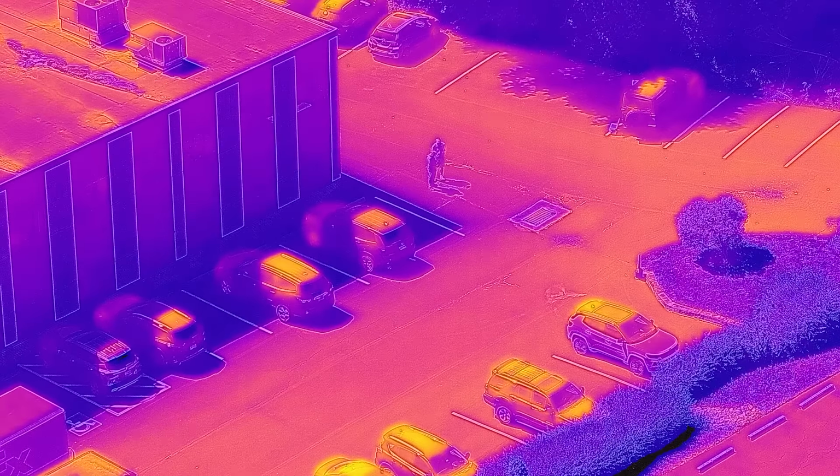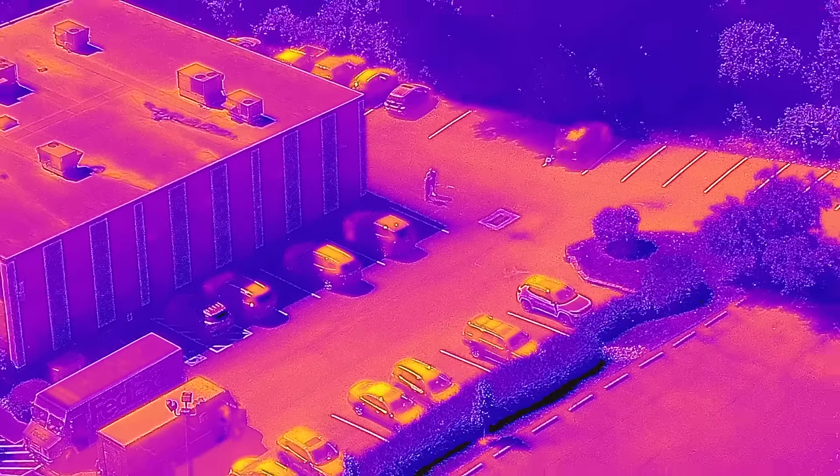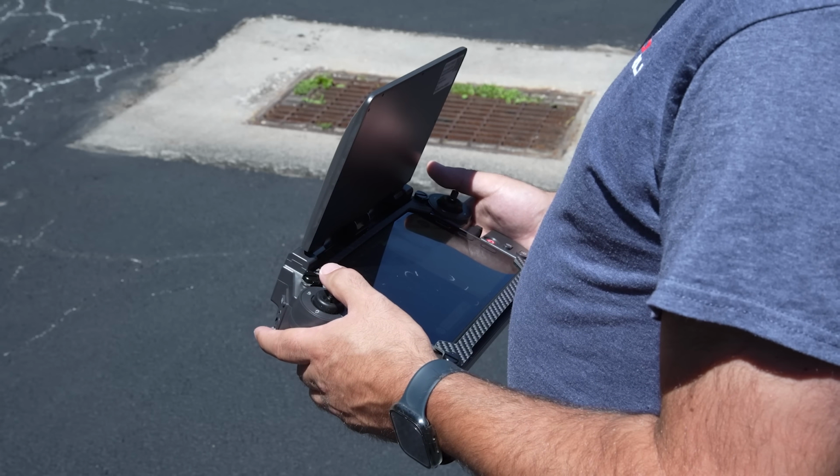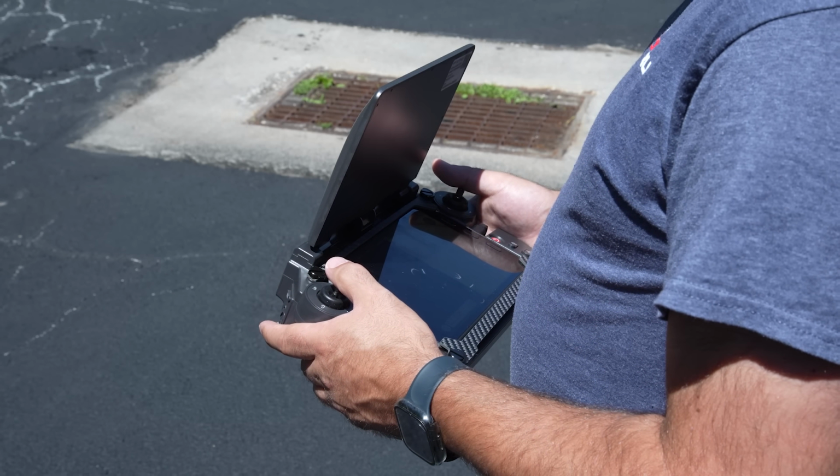The quality was definitely up to par with what we would want to see through law enforcement and different surveillance things. Especially, we fly a lot at night, and a lot of our surveillance is done there. So a lot of it's done in thermal. In my opinion, the cameras were a little bit better on the Parrot ANAFI UKR GOV.